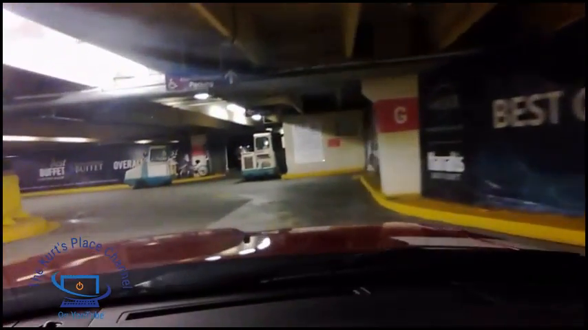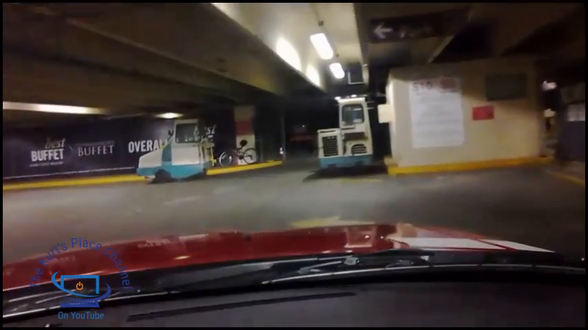So now we're going into the parking garage here at Harrah's. Now I like to park on level 3. I'll show you exactly where I like to park when I come here.